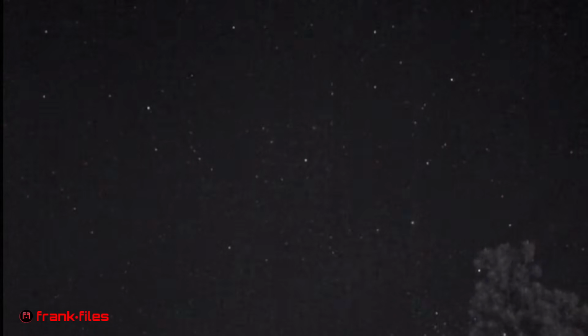Iridium flare. Hey. Oh, there's another object coming in. Right there. And another one above it. Move down a little bit. Crazy. I like this. I've been able to track them with the remote control, so that's pretty good if I want to see it more.